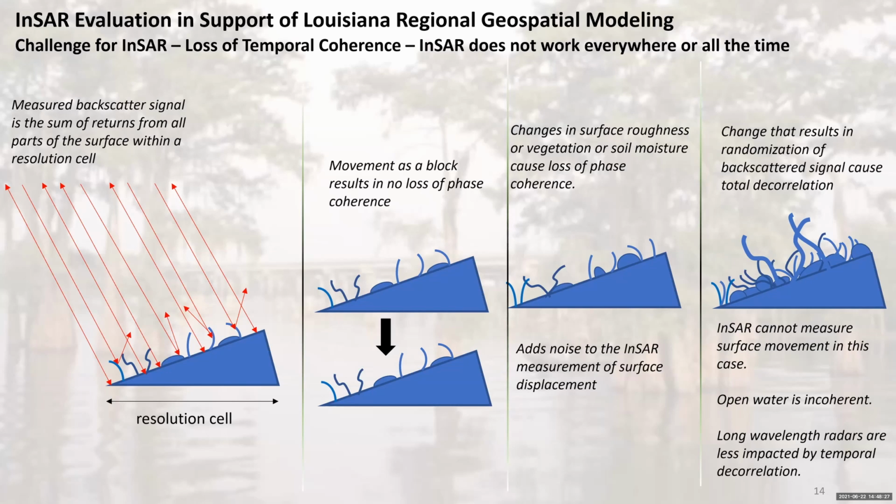Now, if you look at the next figure over to the right, what happens is that if the surface is undisturbed, but it moves as a block, then there's no loss of phase coherence. You really get that relationship that I talked about where the phase change relates directly to the amount of movement that occurred in the line of sight direction.